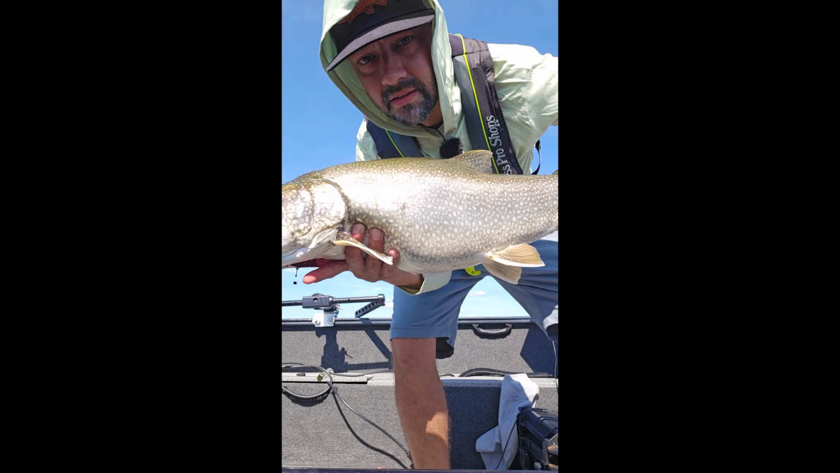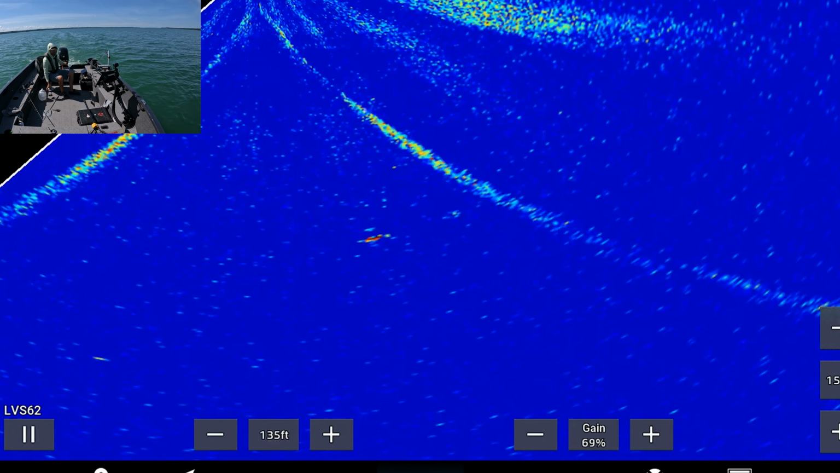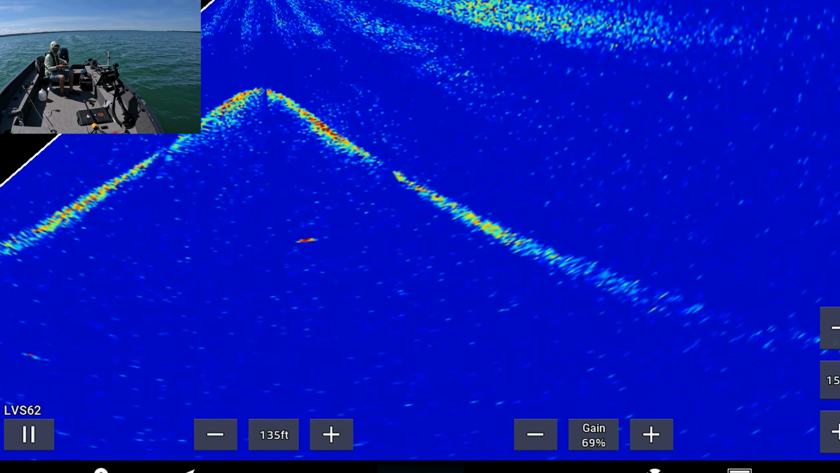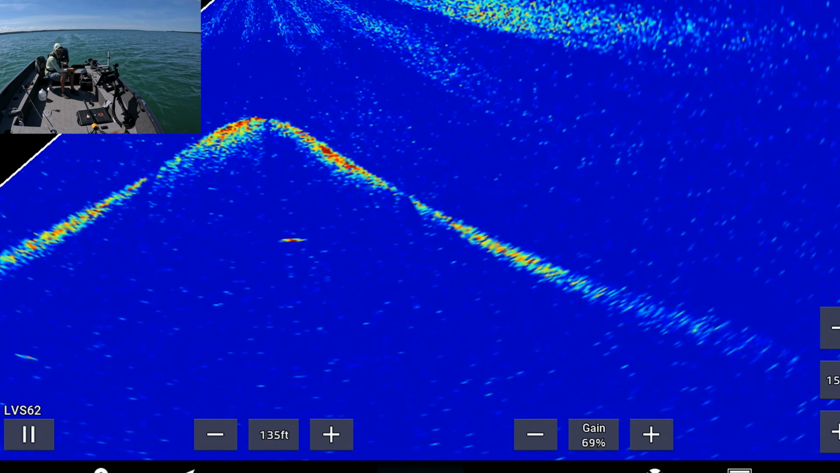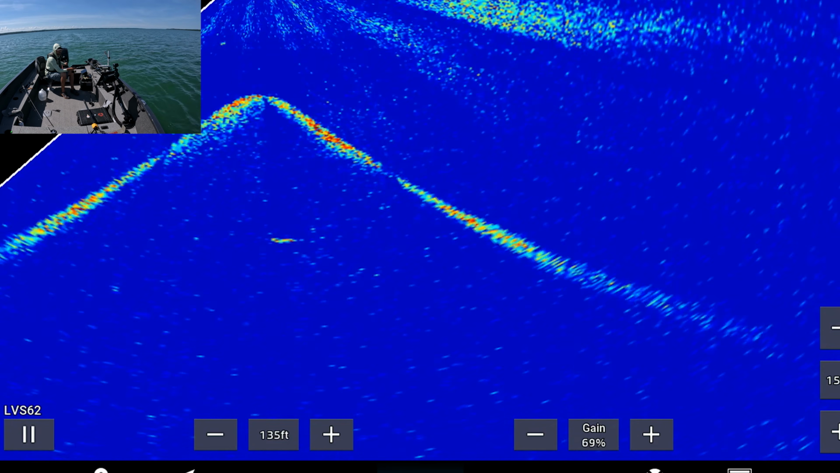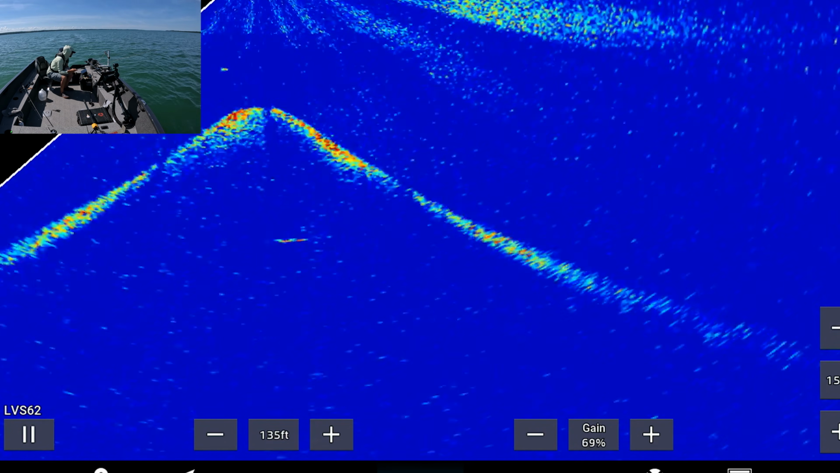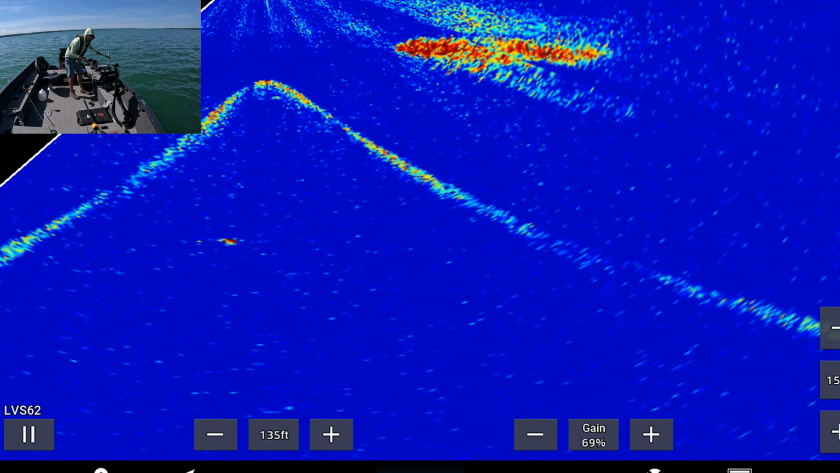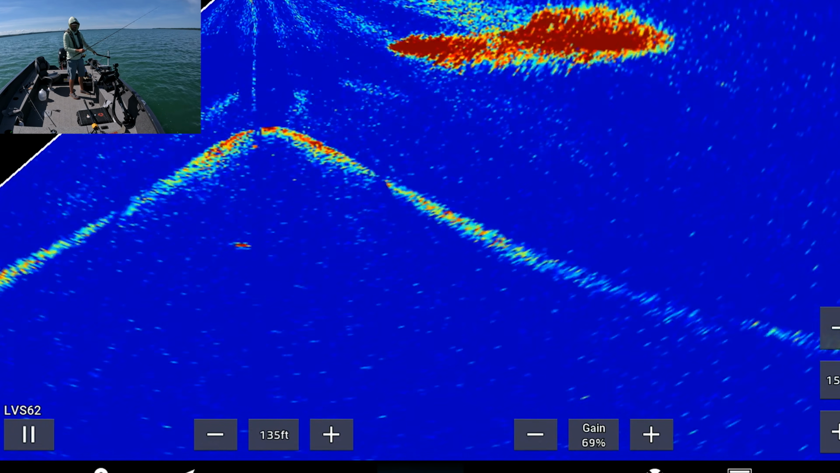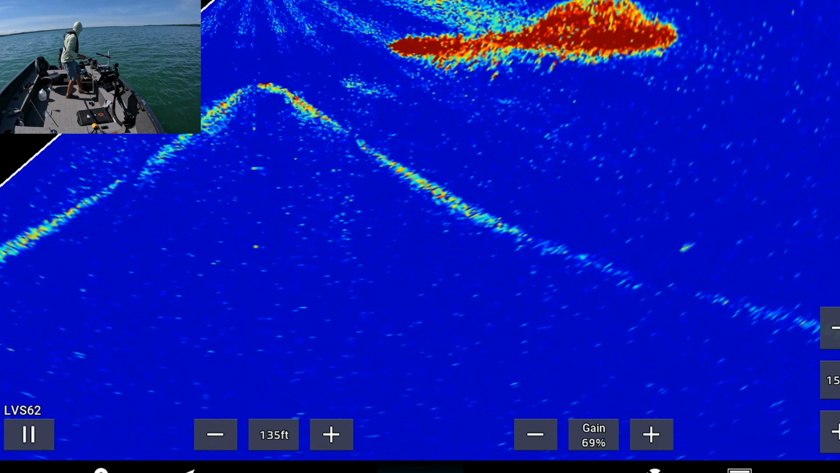And there it is, going back in. Here's another one. Hit the brakes, drop it down. Sitting below a giant school of bait.